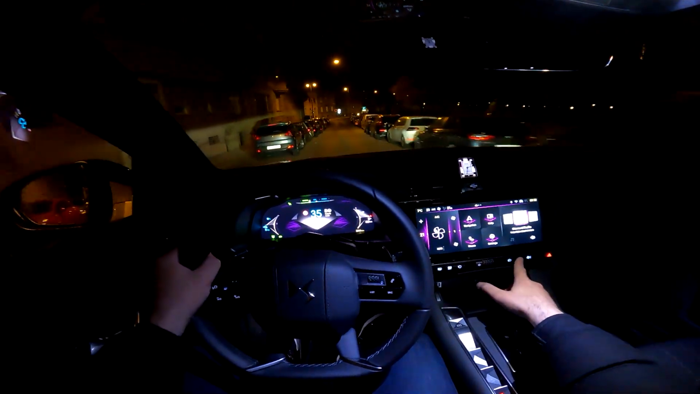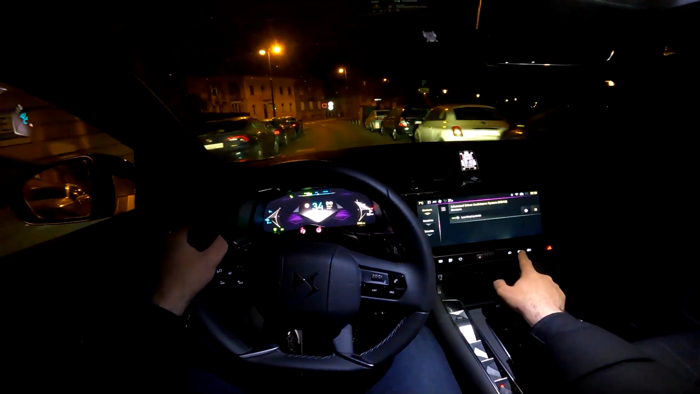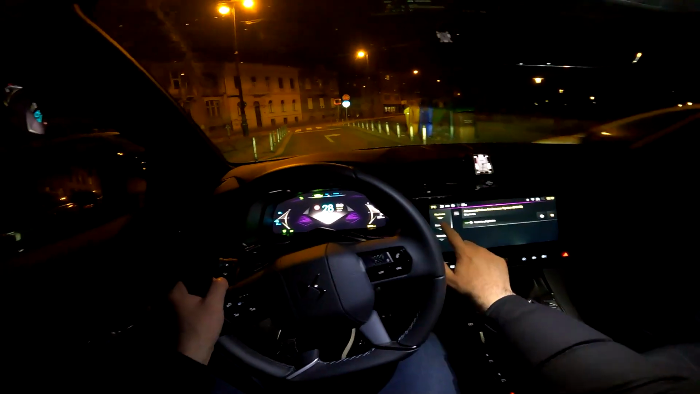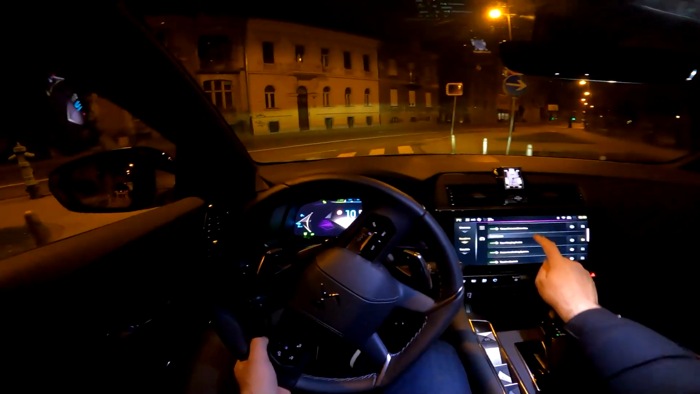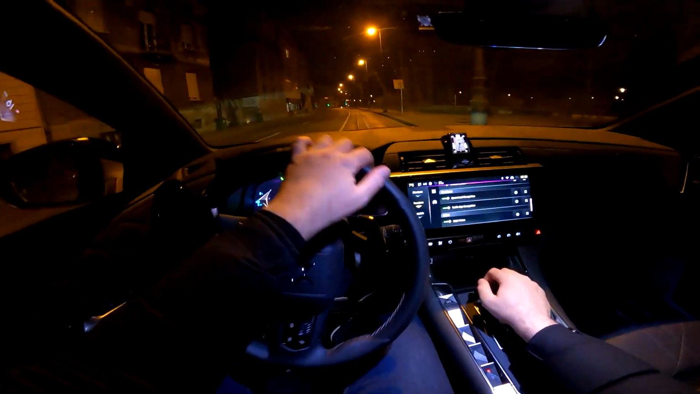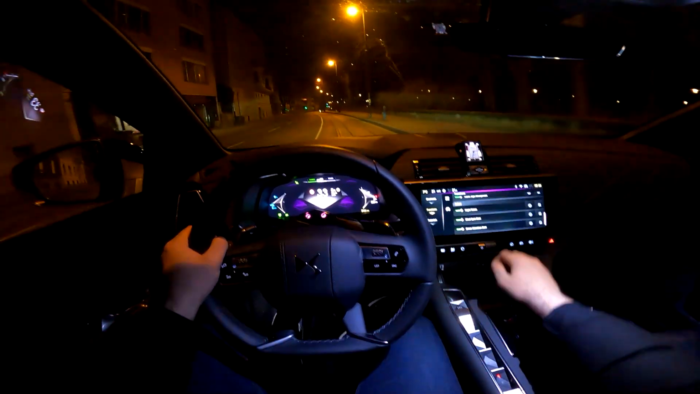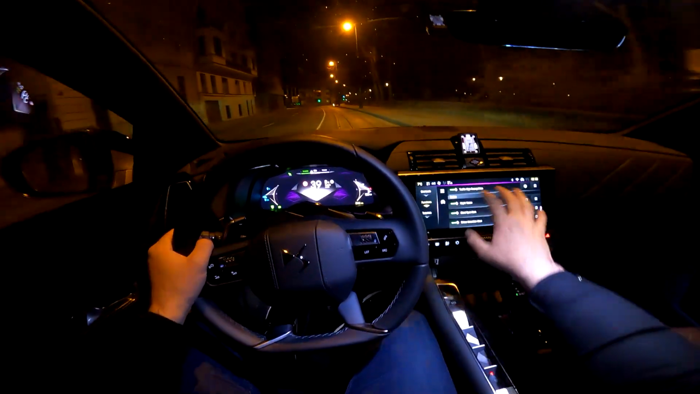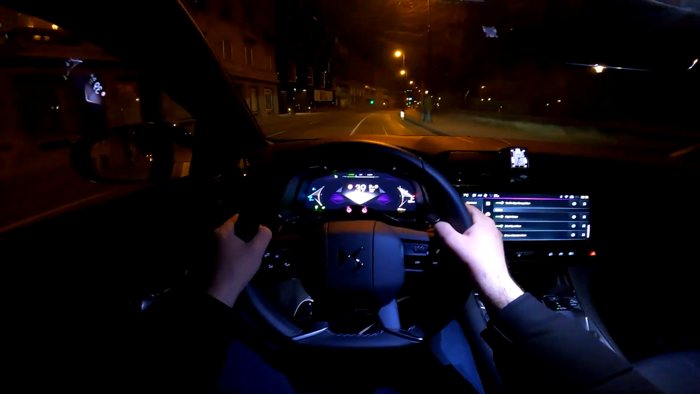Speaking about those driver assist systems, you can access new functions by pressing this shortcut here, and we do have a bunch of things: lane keeping assist, automatic braking system, then speed limit recognition, traffic sign recognition, night vision, blind spot alert, driver attention alert. So a lot of those, and then you can configure them here as well.